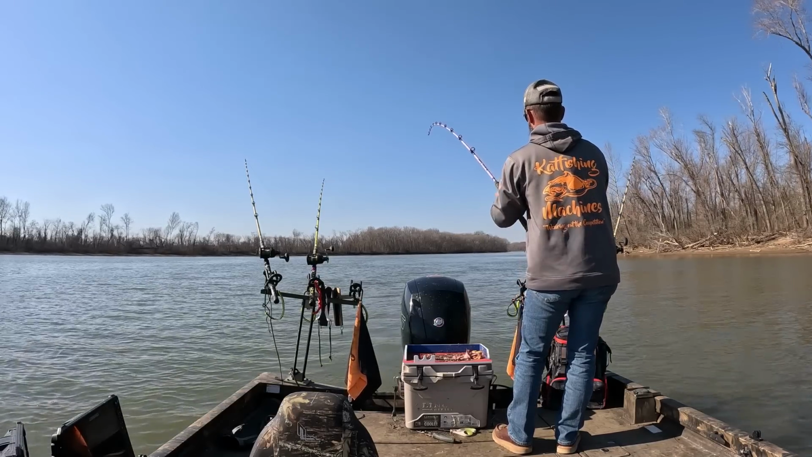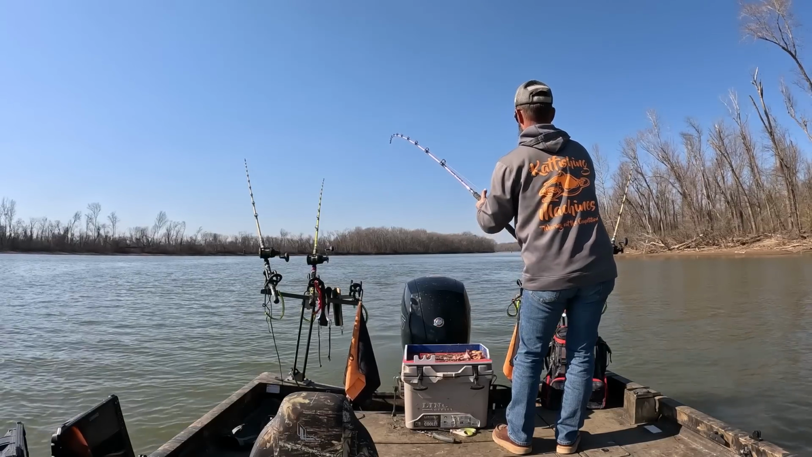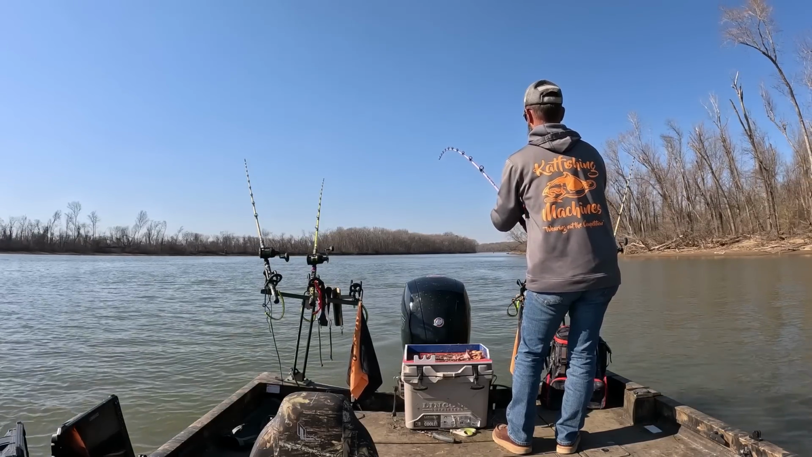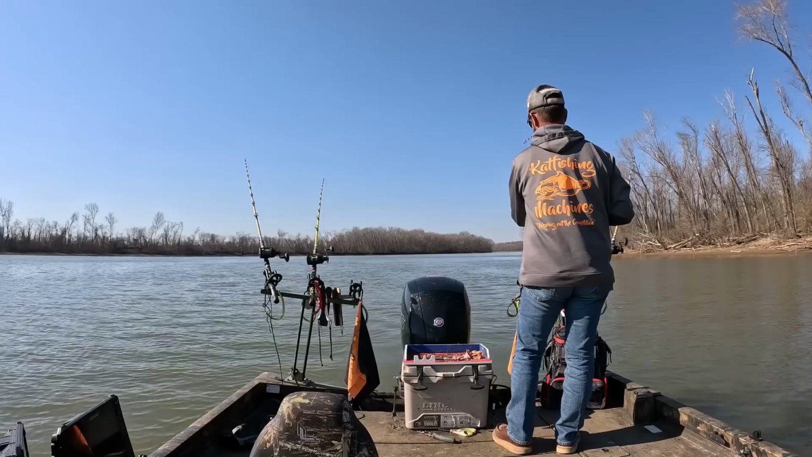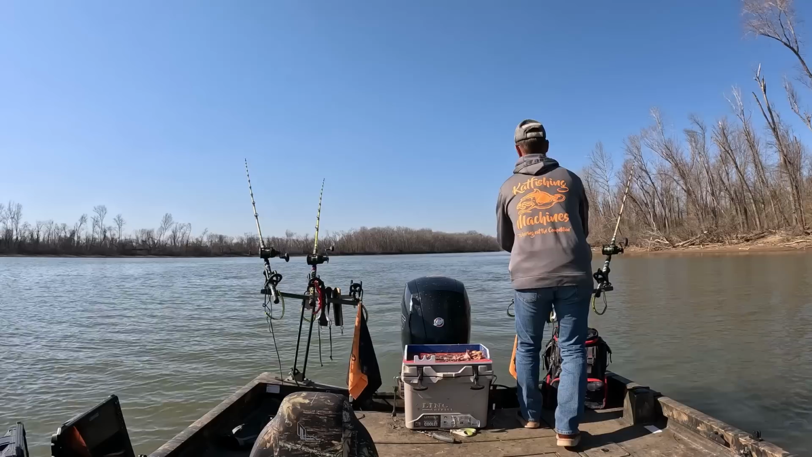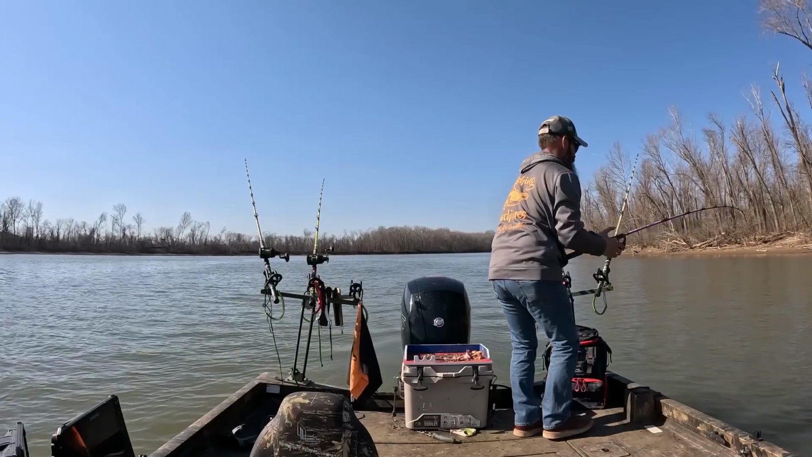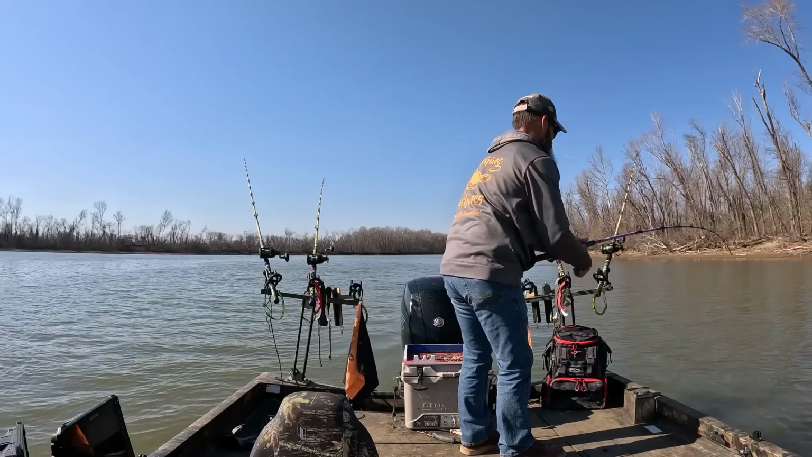It is a flathead. I knew it was. Not a bad one. Oh, I love it when a plan comes together, y'all. Granted, it's only one flathead today, but he ain't no slouch. It's kind of weird how he come up like that, though. There he goes back down. Yeah, he's not a dang biggin', but he sure is a dang good one.